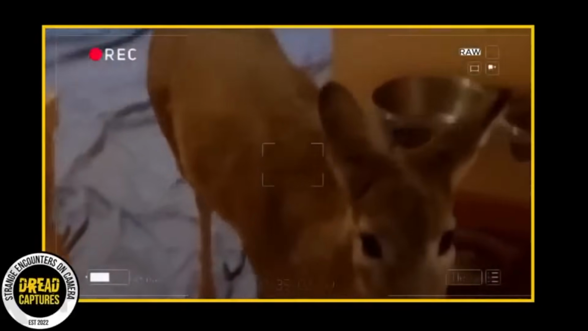He kept noticing his dog's food was vanishing day by day, and he could never figure out who the culprit was. Yet lo and behold, deer were sneaking in through the doggy door, attracted by the smell of the dog food. The homeowner actually thought it was pretty funny. I mean, it's amazing for sure. He summed it up as the deer just looking for a snack.